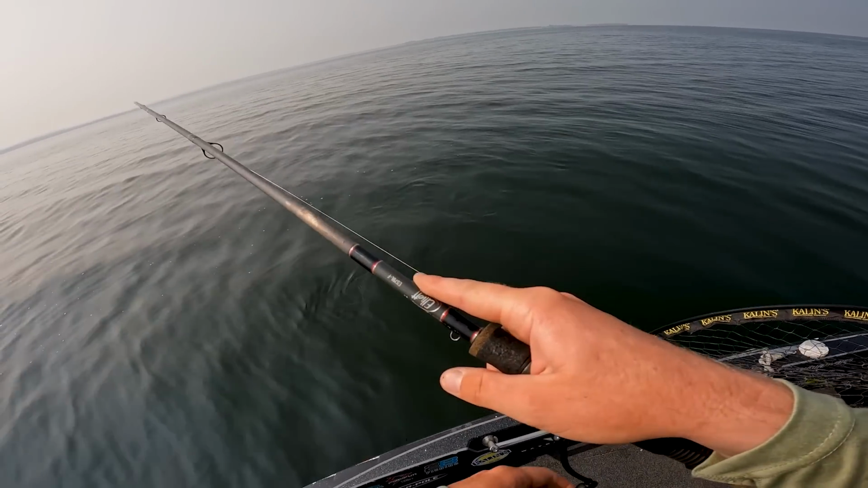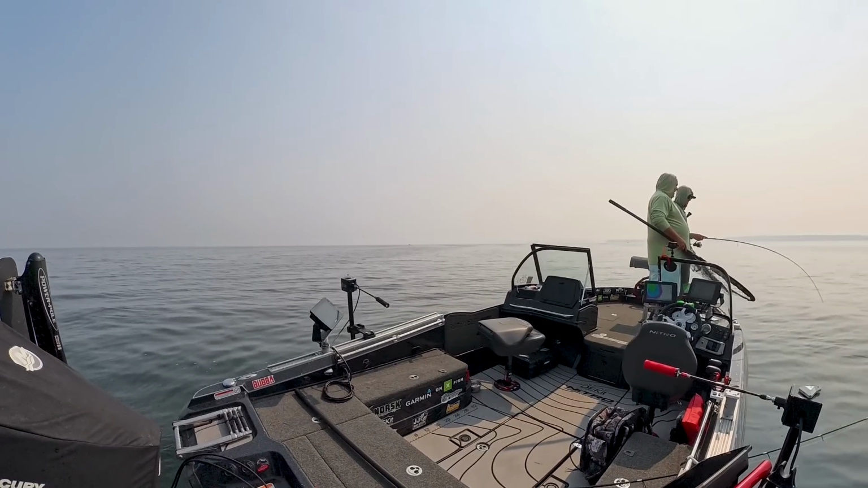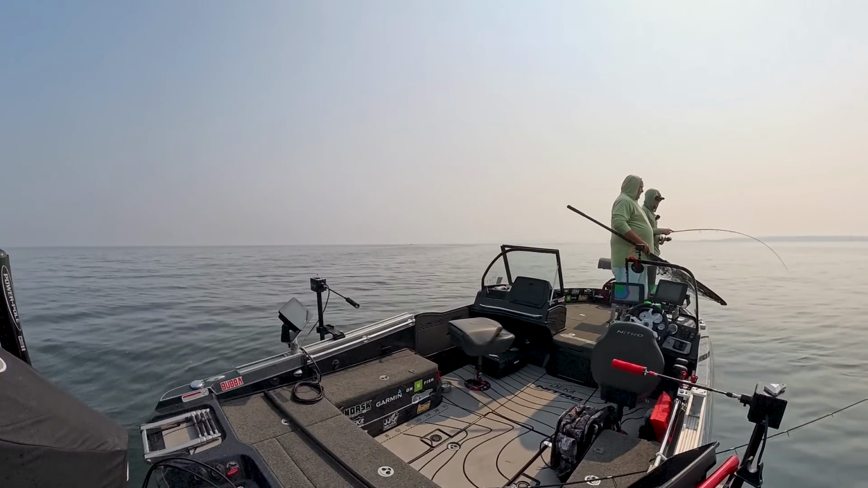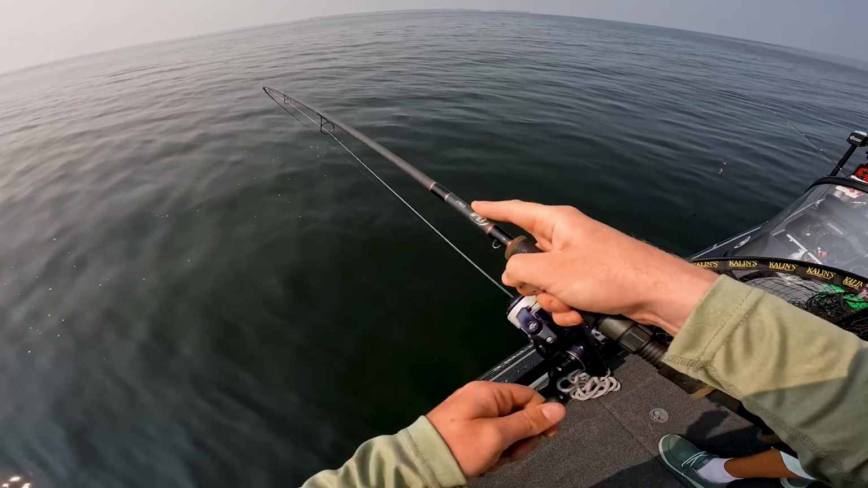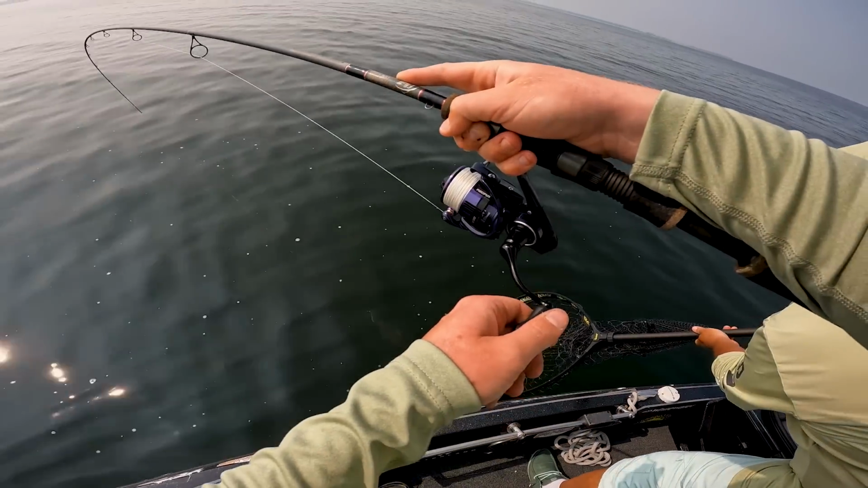I think what's happening to these fish, because the water's so clear, these fish are a little boat shy. Yep. So if you can bomb it out there, you've got a lot better chance. Everything that got caught today was over 55 feet away. Yeah. This thing is not happy. Feels better. I'm going to bring them around one more time here.